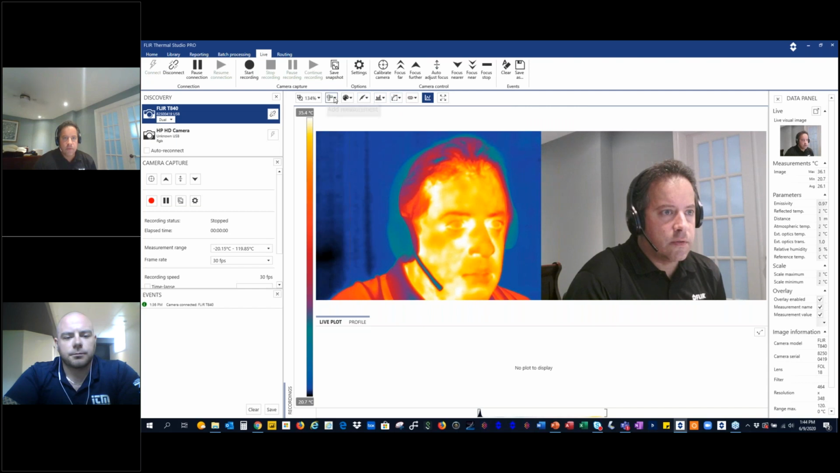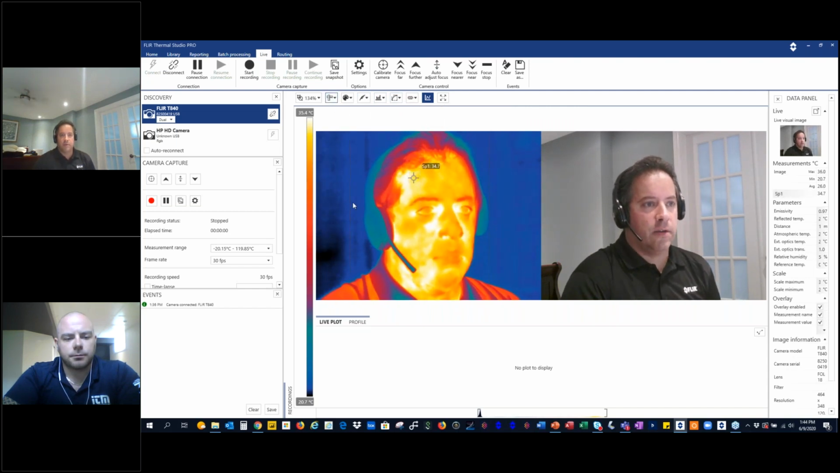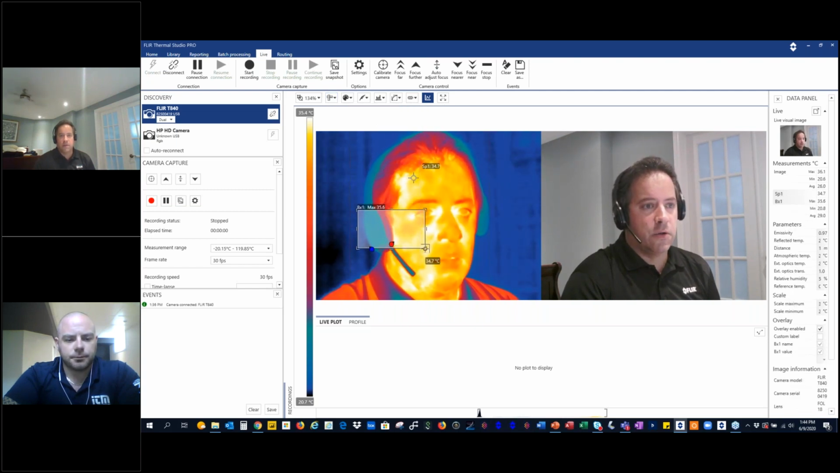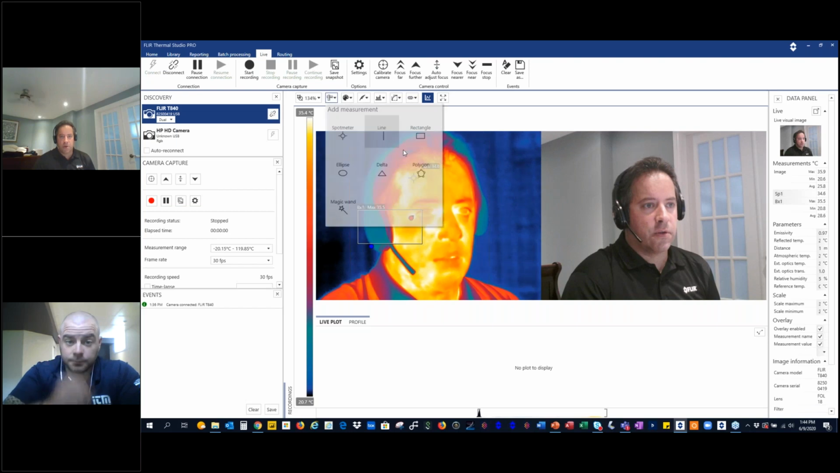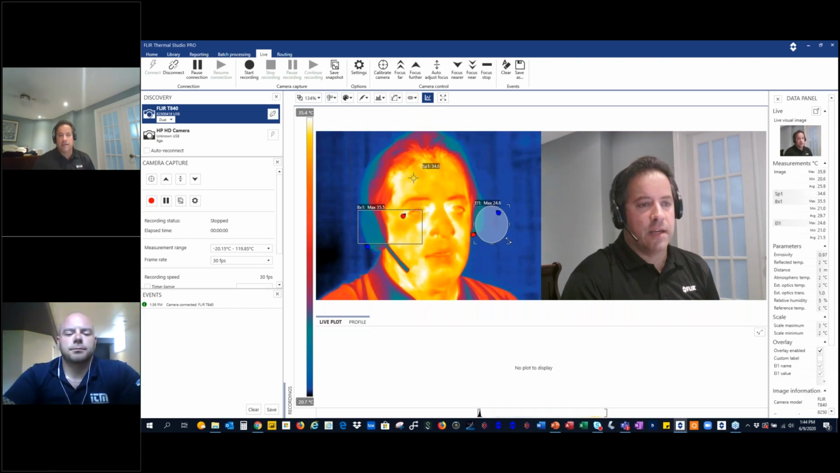Where's the tool? Oh, right here. We have a spot. You can put a zone. Now on the camera, you only have a zone, ellipse, or a spot. And the ellipses, anything that is zone shaped, can automatically detect the coldest and hottest. A spot, you have to move it